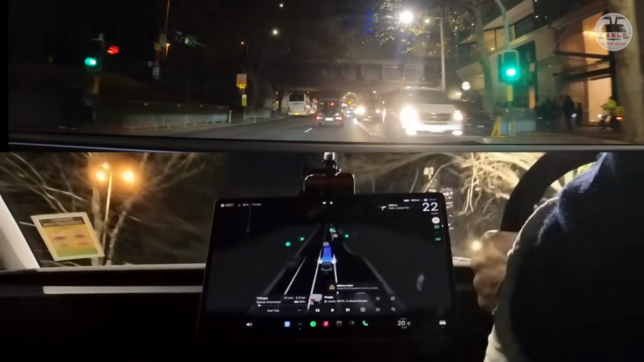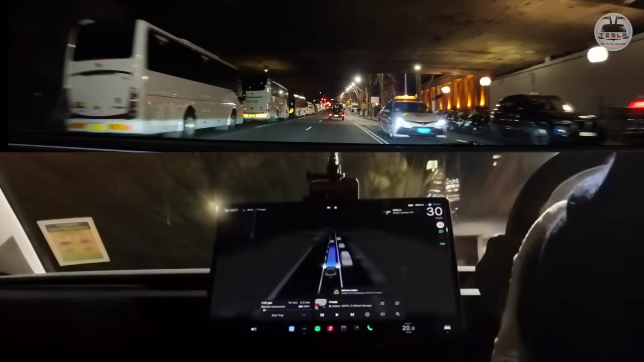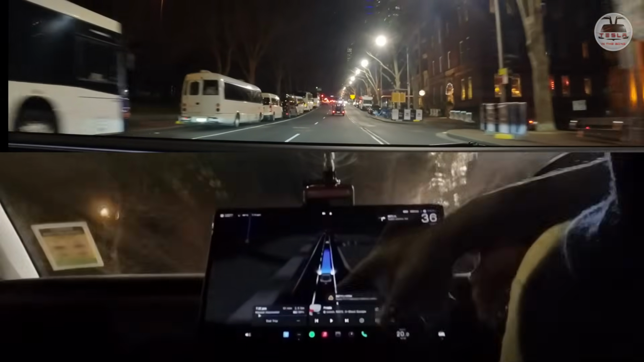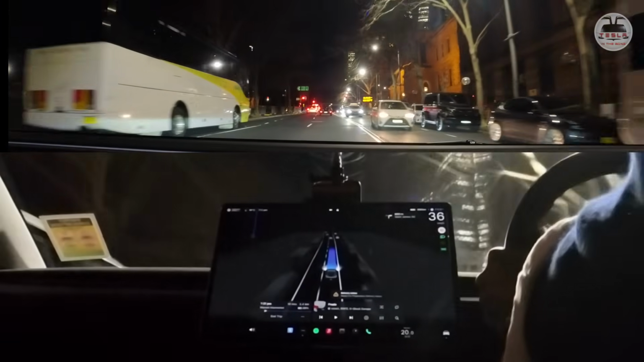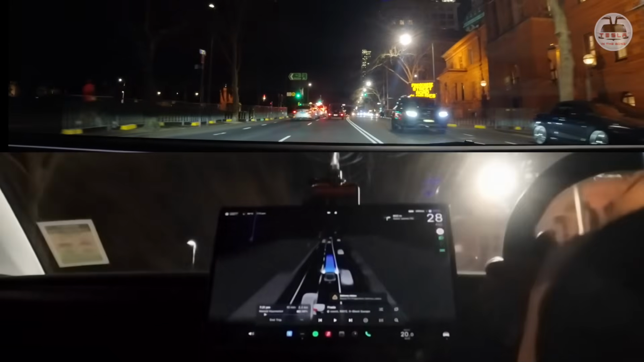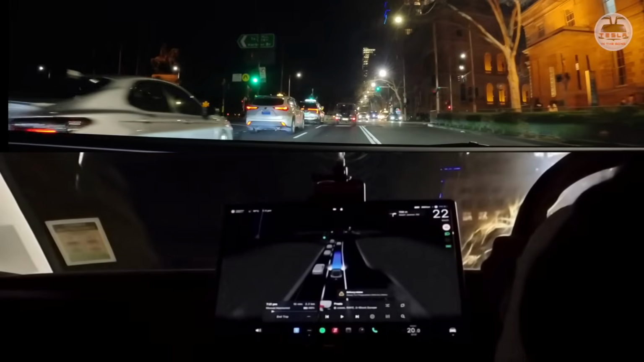Okay, going forward. Okay, going through this intersection now. That's pretty good. Now this is 10 minutes to Haymarket. We're going to go to Haymarket, and we're going to go straight over here. The left lane will take me back to Wollongong, but that's where we're going to go a little bit later.